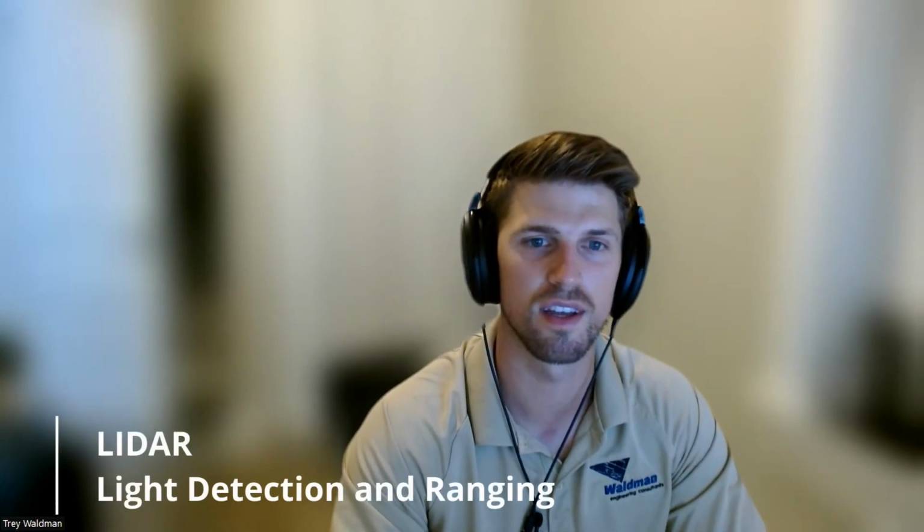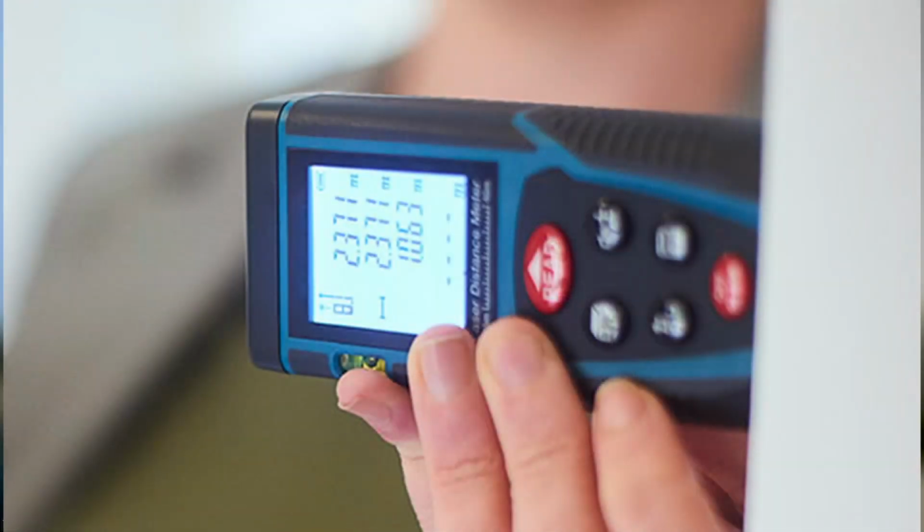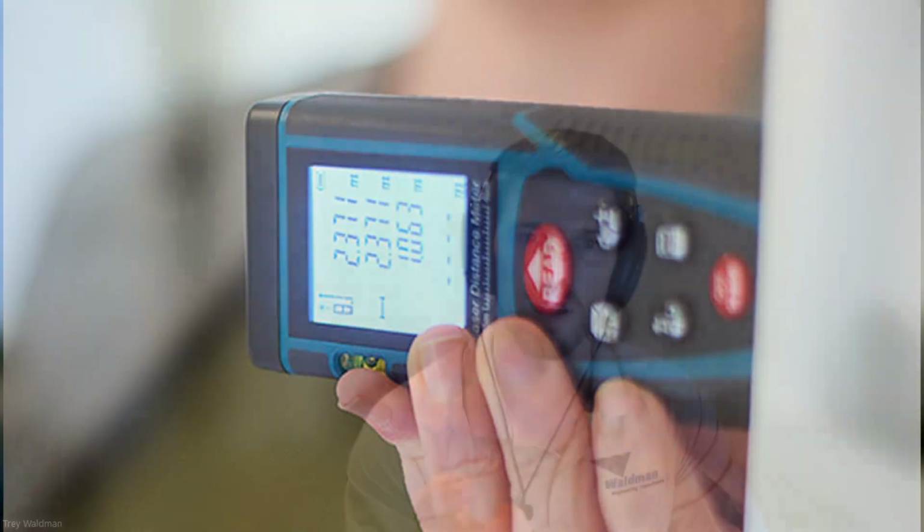LiDAR is an acronym. It stands for Light Detection and Ranging. You can think of it as a more advanced version of the electric tape measures. So if you've ever used one of those tape measures that you stand on one side of the room, you press the button, it'll shoot a laser out and it'll tell you how far you are from the wall based on basically how long it takes that laser to hit the wall and bounce back.